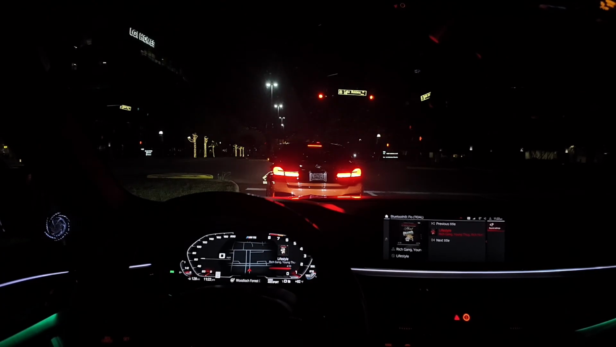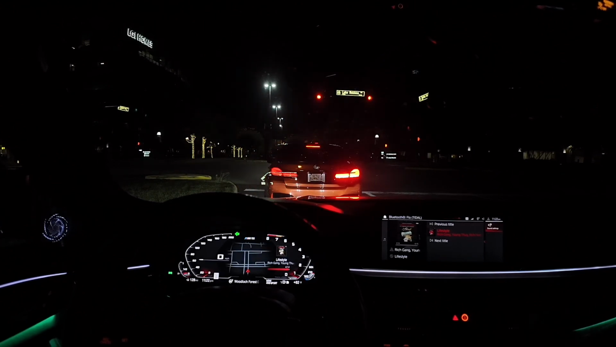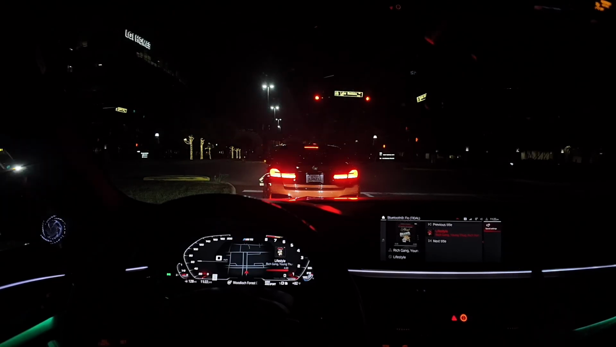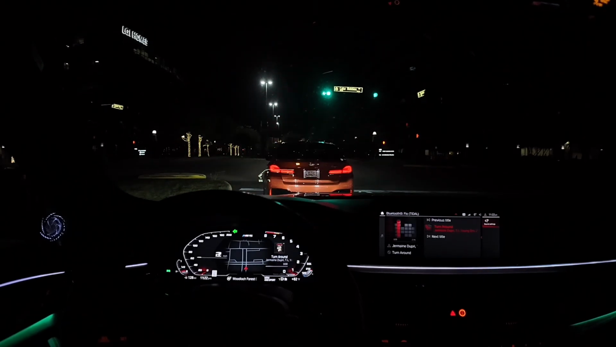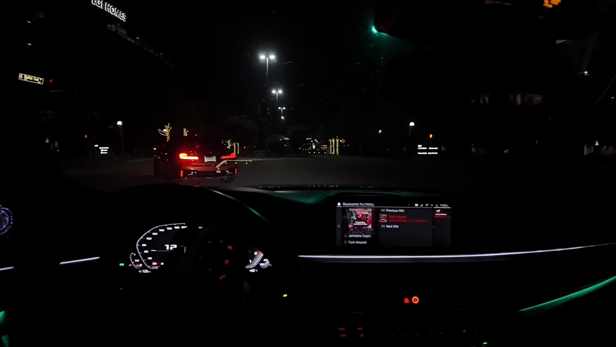The same thing I did with the M4 where I did the Red Bull livery, where a lot of people do liveries like that on supercars. I want to do the same thing for the M5. I want to take that supercar aesthetic, the satin black R8 or satin black 488 on polished chrome wheels. I want to do that on the M5, and I already have the windows blacked out, so it looks crazy.